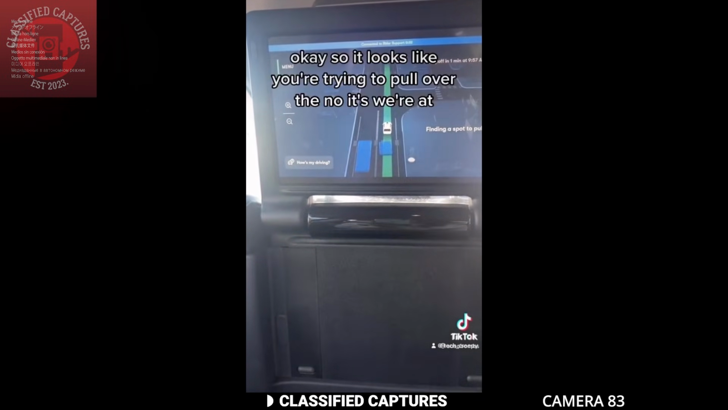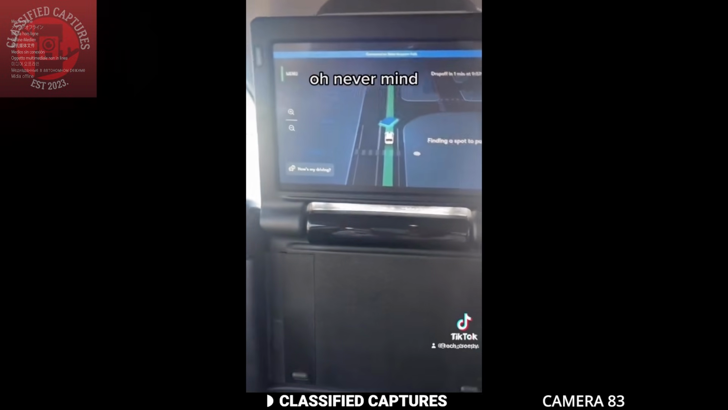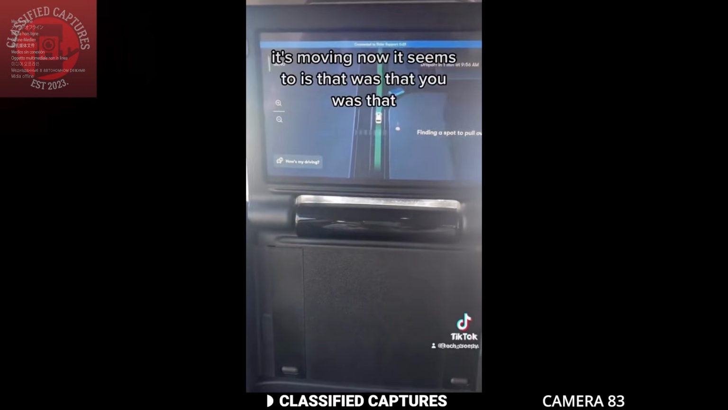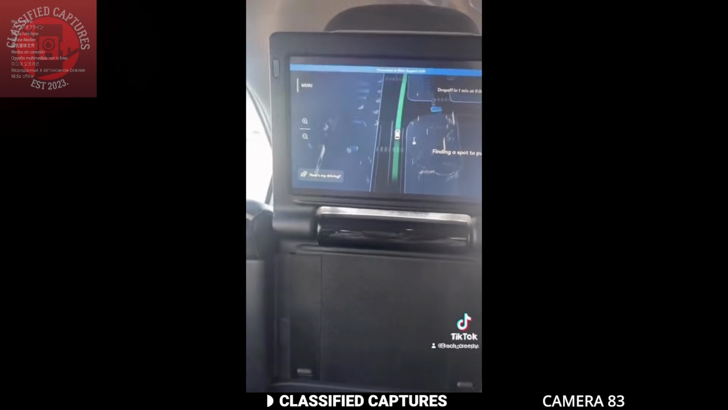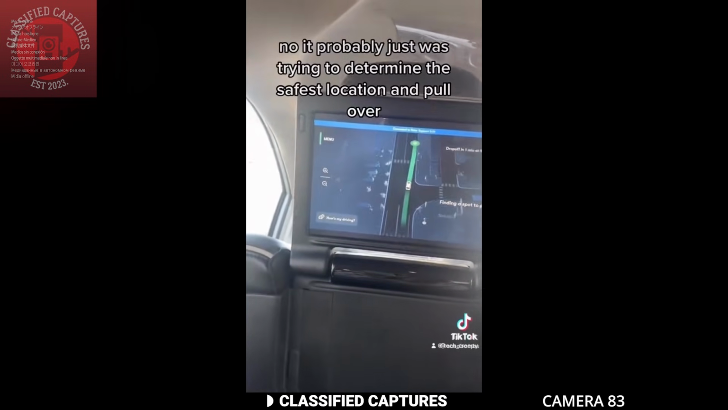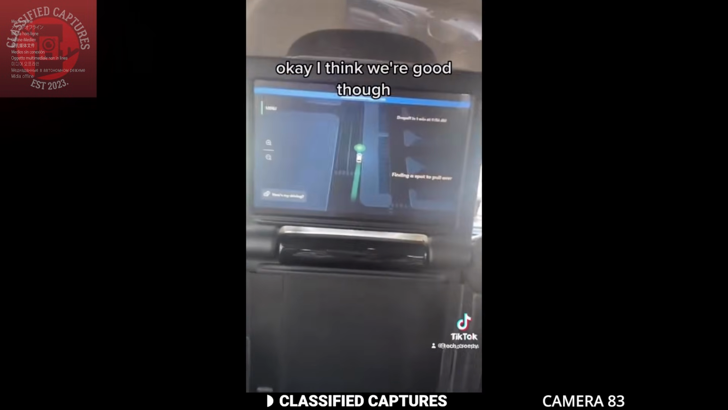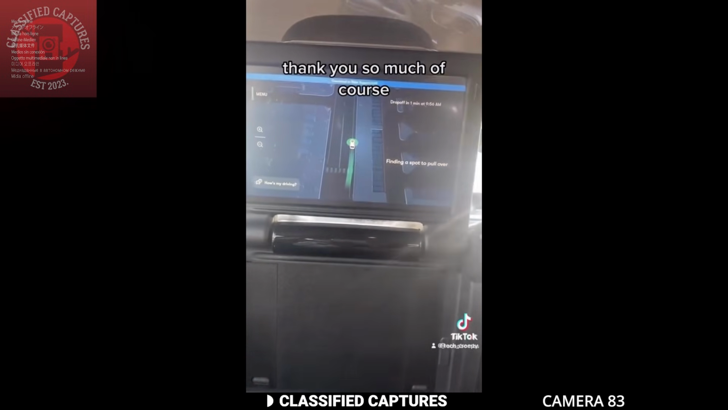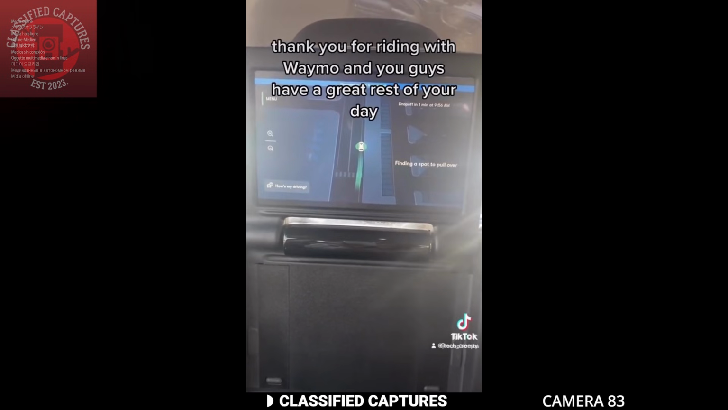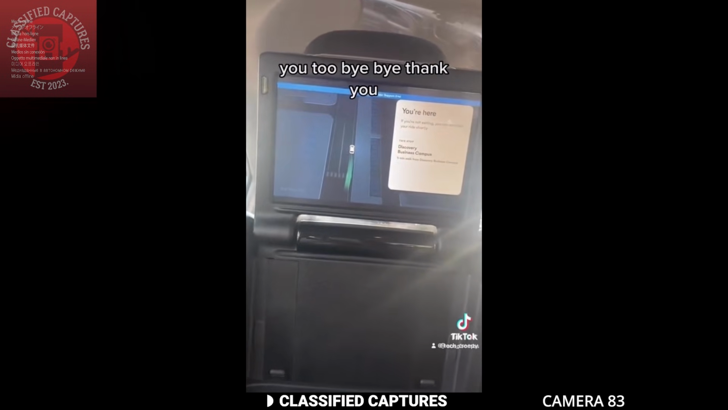Okay. So it looks like you're trying to pull over the... No, we're at... Oh, never mind. It's moving now. It seems to... Was that you? Was that you? No, it probably just was trying to determine the safest location to pull over, just because safety is the main priority. Okay. I think we're good, though. Thank you so much. Of course. Thank you for riding with Waymo, and you guys have a great rest of your day. You too. As well. Bye-bye. Thank you.